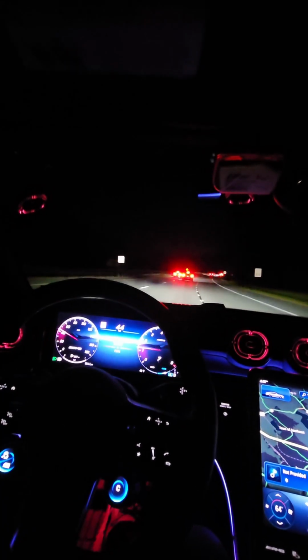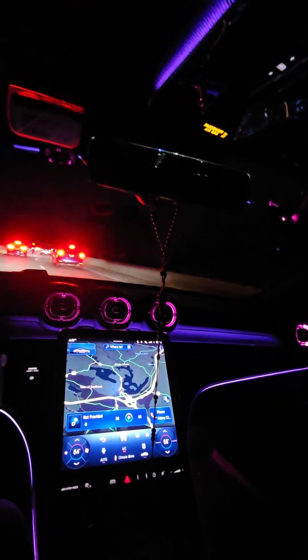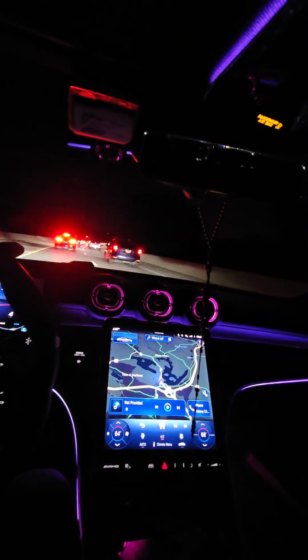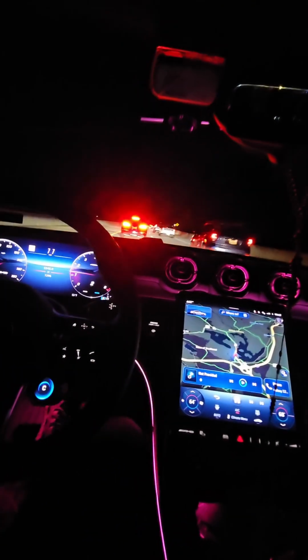Yeah, here's that traffic. Come on, bro. Just be careful, dude. That's what I'm talking about. The guy right there was trying to speed around me, and he had to slam on his brakes, and I had to get over just to avoid his not knowing how to drive.